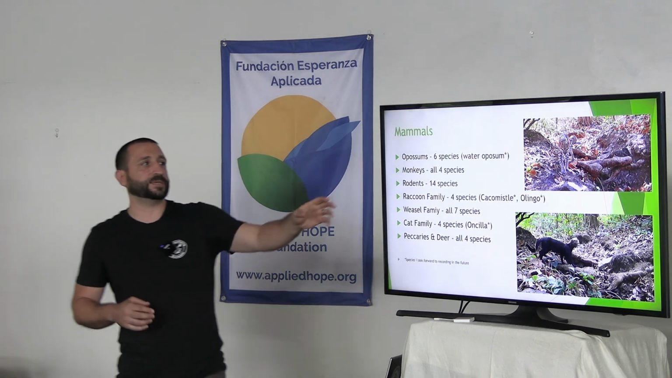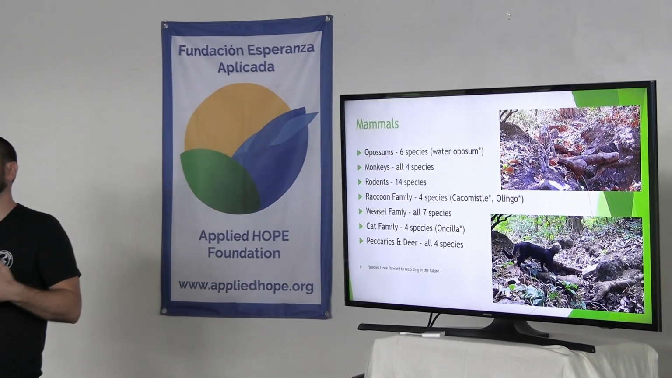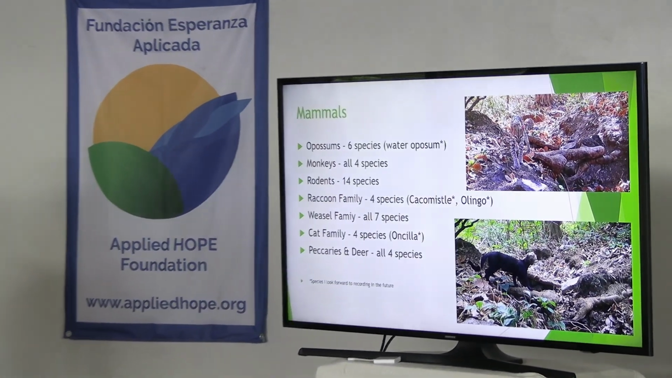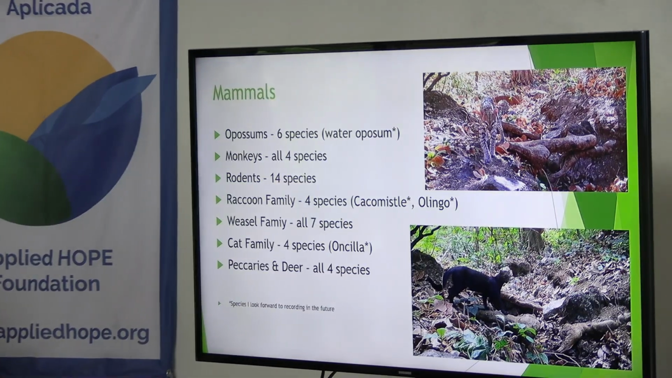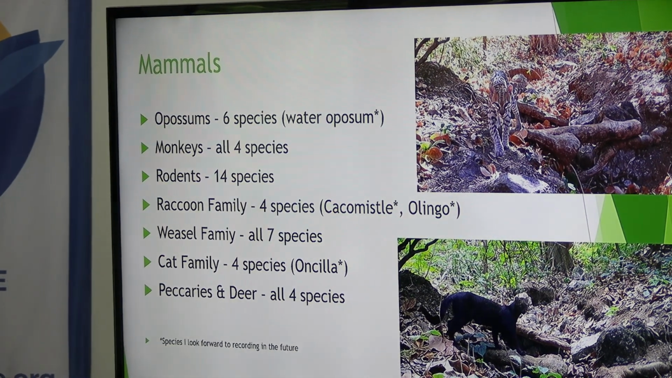Rodents, I said 14 species, but I bet I have more than that and just don't know it because they're almost always at night and they all look very, very similar, and I'm not an expert in that. But there's a mess of species of rodents running around in the trees, on the ground, all over the place.